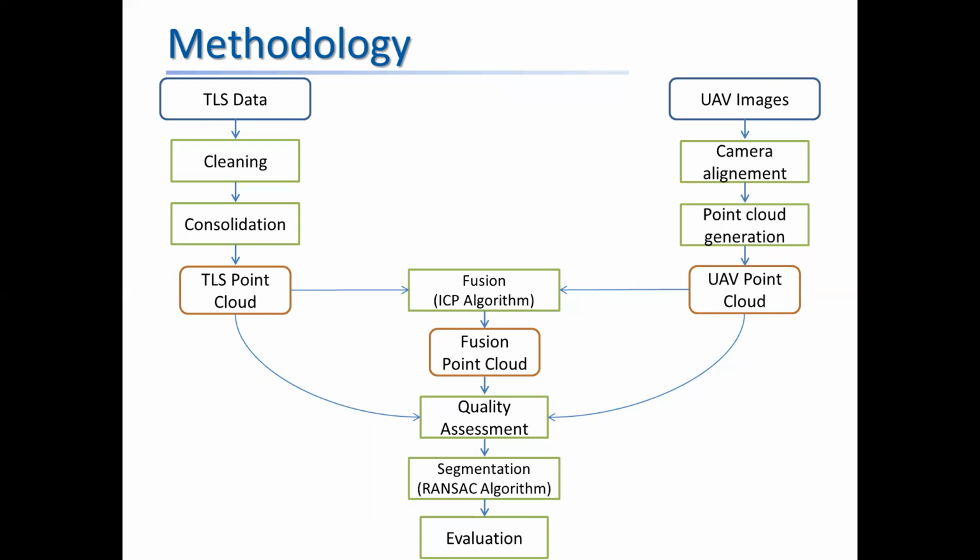We obtain two point clouds, one from each technique. To allow the fusion of the two point clouds, an alignment step is necessary. This step is performed using the ICP algorithm, the iterative closest point.